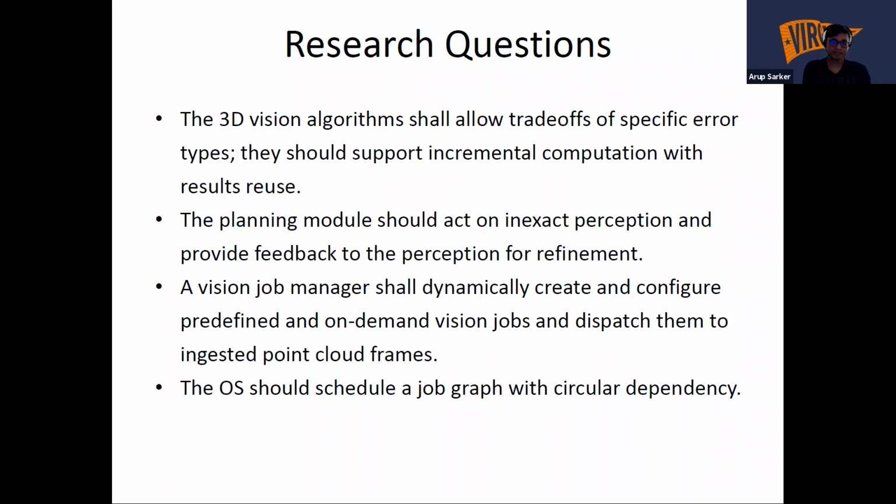Here we have open research questions. The first one: 3D vision algorithms shall allow trade-offs of specific error types. They should support incremental computation with result reviews. The planning module should act on inexact perception and provide feedback to the perception for refinement. A vision job manager shall dynamically create and configure predefined and on-demand vision jobs and dispatch them to ingested point cloud frames. The OS should schedule a job graph with circular dependency.